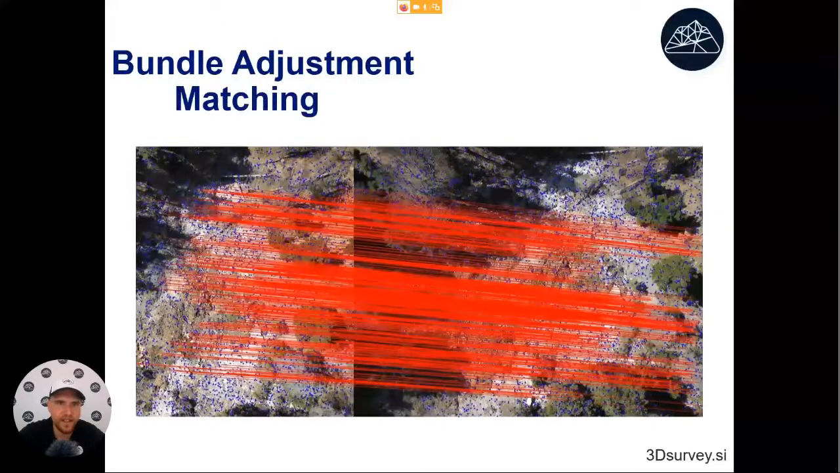Then the second step of bundle adjustment is feature point matching. When we have feature points and descriptors, we take the first point on the first image and compare it to the first point on the second image, and we see how well they match. We do this for all possible point-to-point combinations, and we try all possible image combinations. In the end, what we get are 2D matches between images.